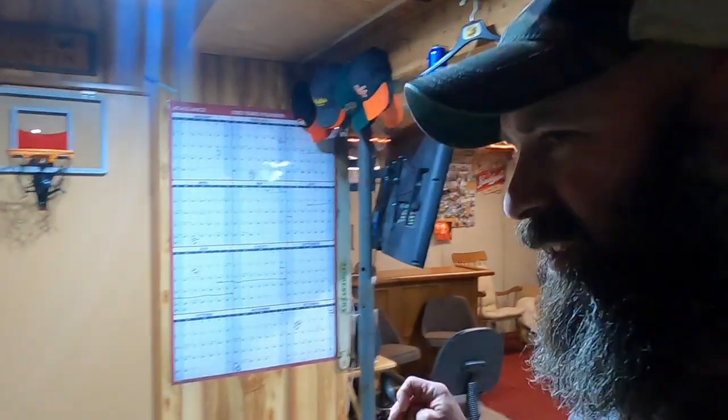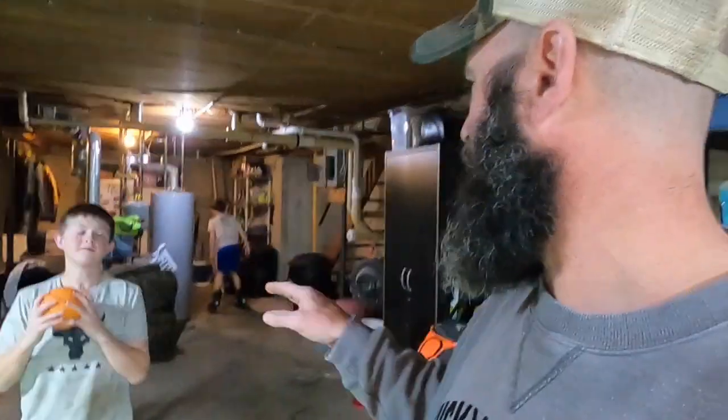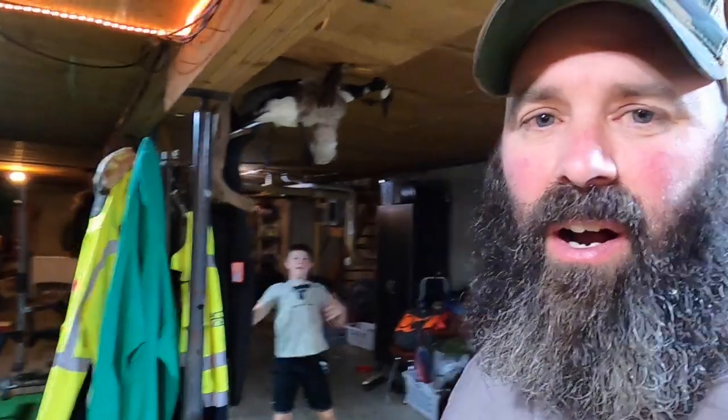But we just cleaned it up because it was a giant mess down here after deer hunting. We got our hunting room here, all of our stuff. We got our workout room here, right? All the stuff. We got rollerblades, basketball hoops. Anyways, I got to thinking that I forgot about all of our trail camera pictures.